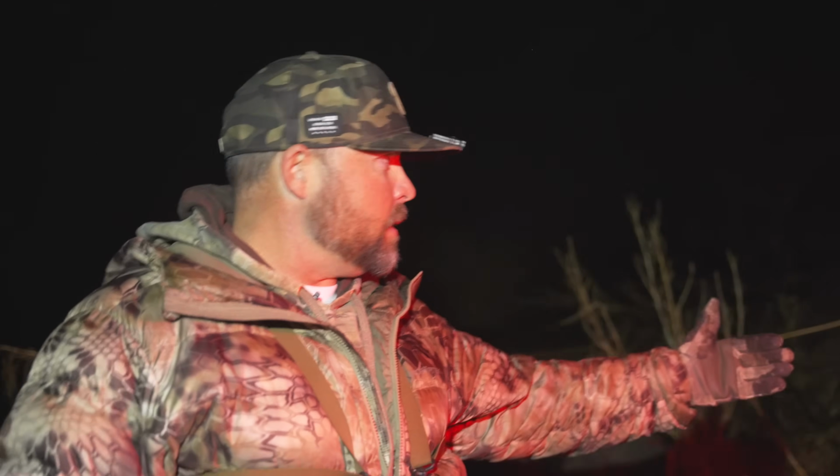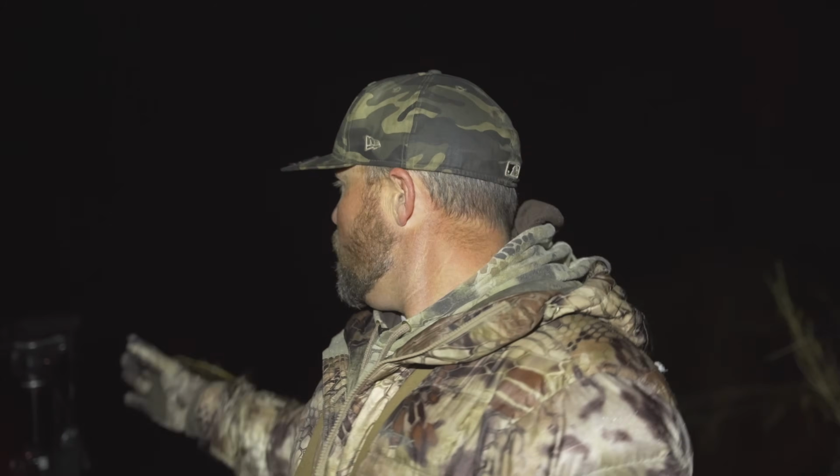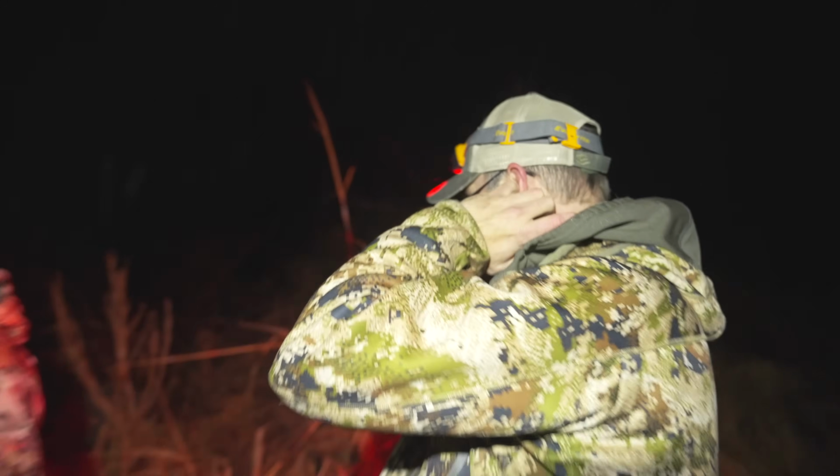So a pair of coyotes came in from the right. We got on them. I probably should have shot, but I don't know if they saw us. We're kind of tucked in here a little bit, but the wind, look, hit me in the face right here, and they could have winded us. Then the other one kind of turned to leave. I was just getting ready to shoot him, and they got in a little dip, and that's when I told you to hit the pup.